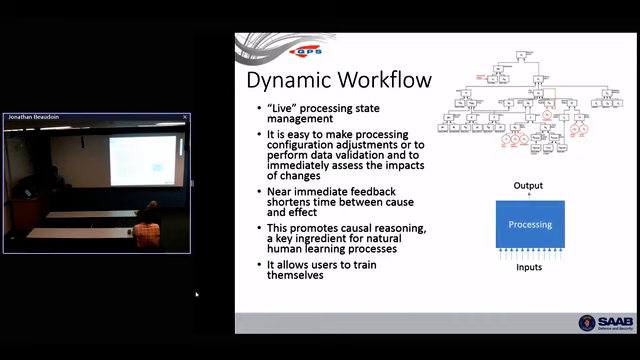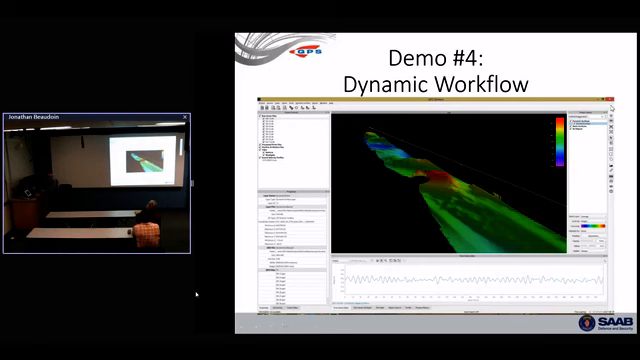So that, again, just becomes this. And really, the dynamic workflow is as you change the inputs, you can watch the output, and you can learn things about what needs to get done. You can even train yourself on what's happening. So I'll go through another demo here.